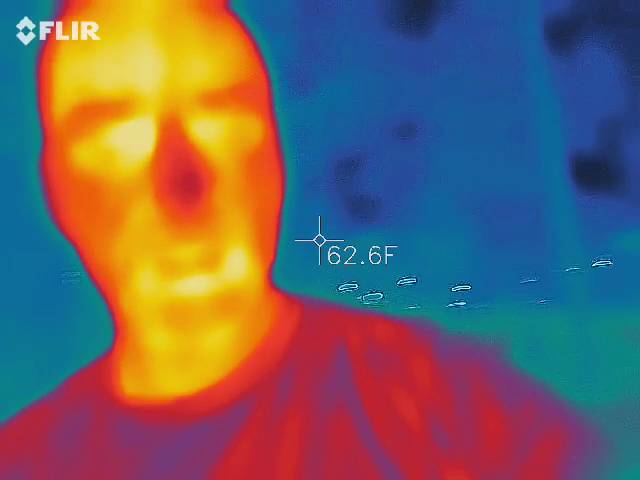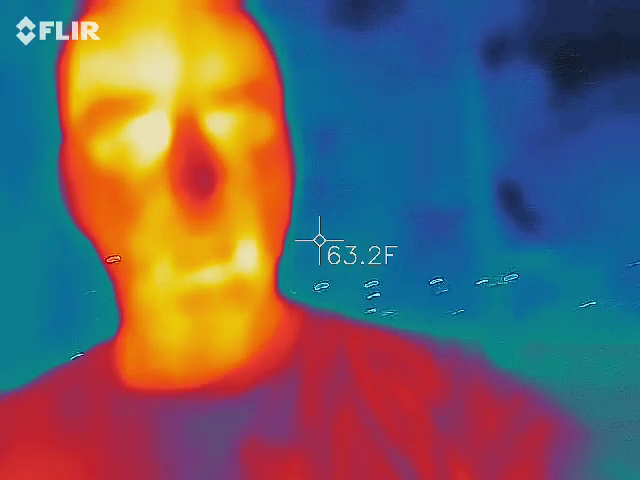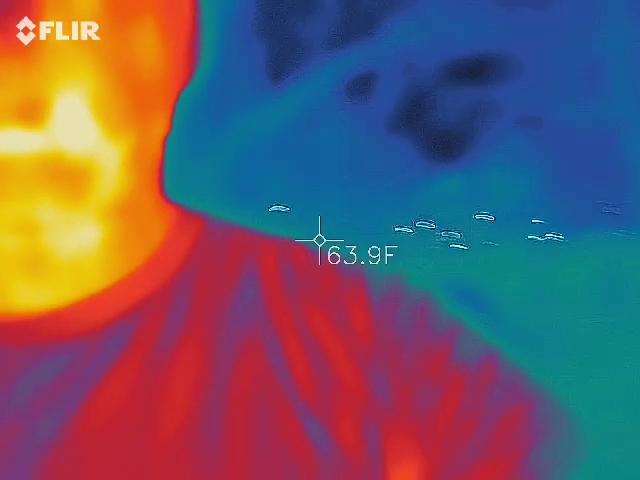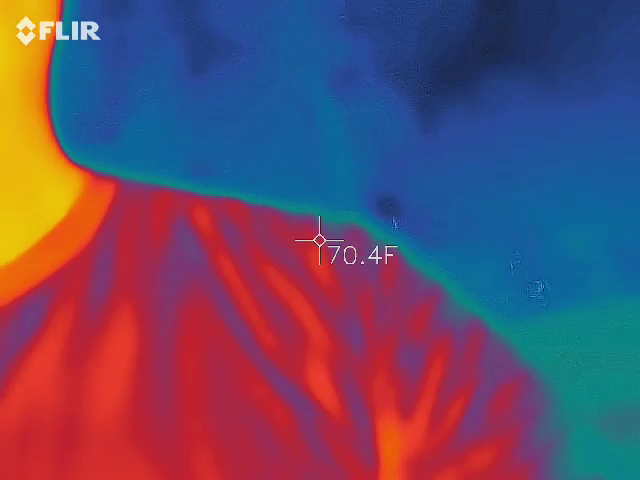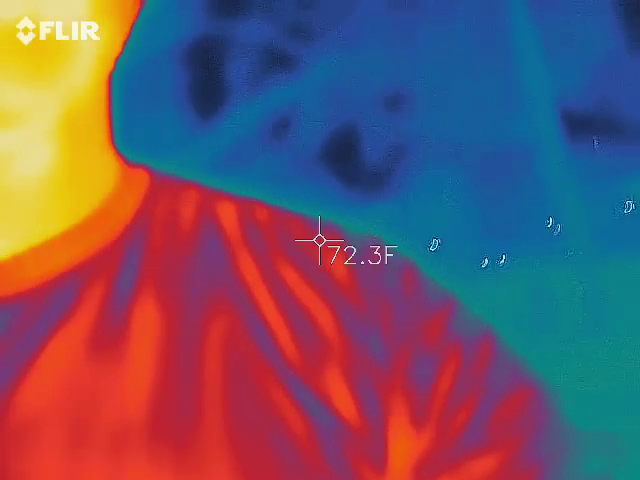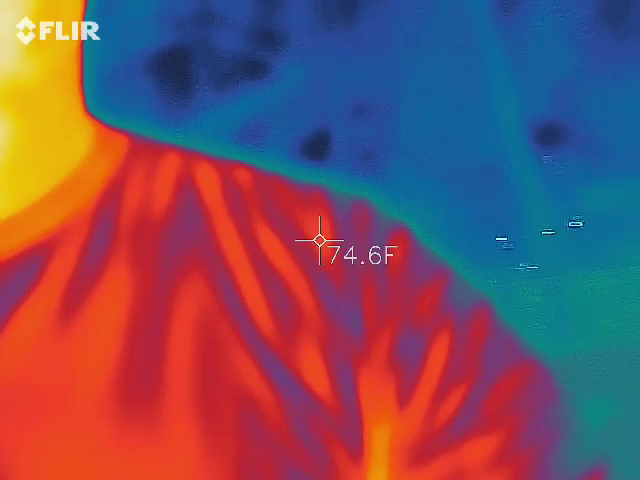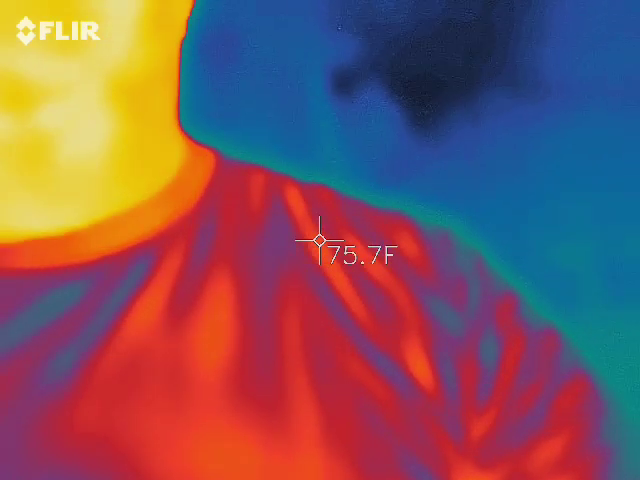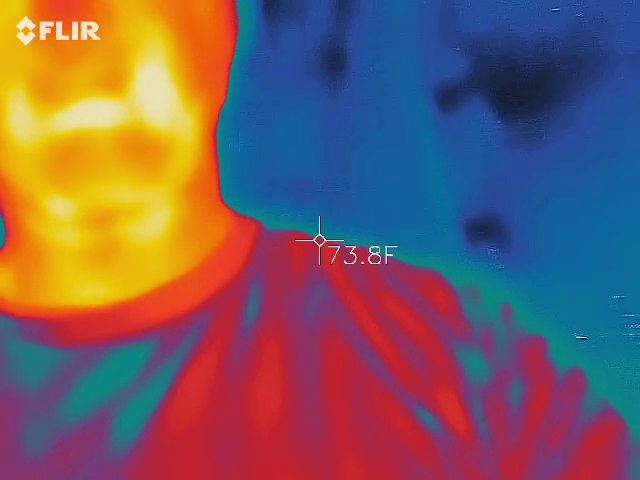You guys can all see me in there. I'm orange, red, and yellow, right? Everything around me is blue and black, right? Those are the colder areas in there. This is set to black cold, white hot. This particular camera is used by firemen and mechanics and plumbers to find leaks, fires, and all kinds of things. So that's the way I have it set up, black cold, white hot. So black and blue are going to be the coldest areas in here. Really what we're looking for are things that are blue and black to start moving on their own.